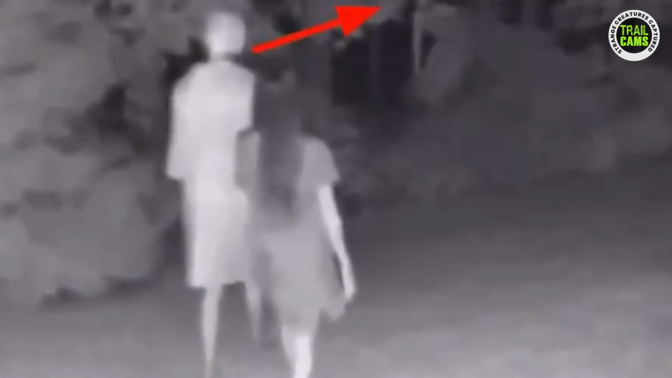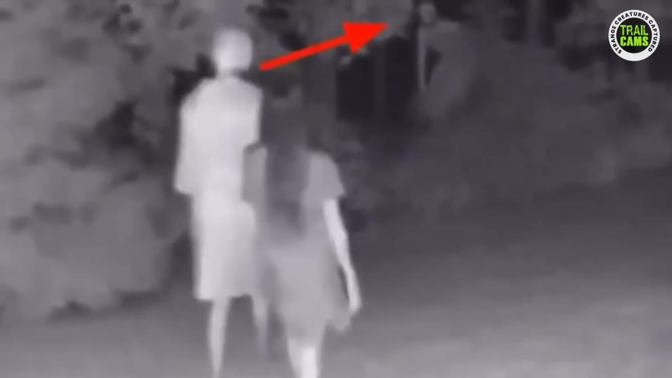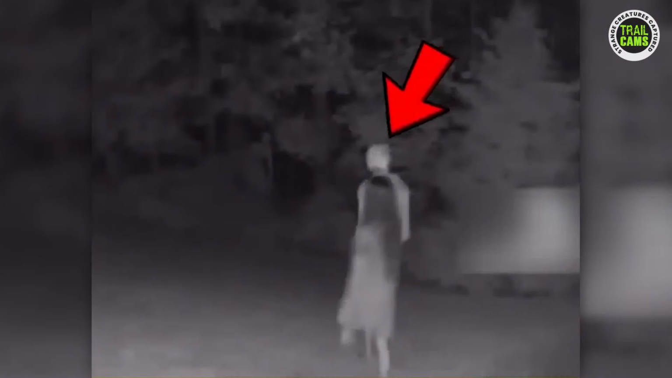Their silhouettes gradually fade into the darkness, leaving us with a barrage of unanswered questions. Who are these children? Where did they originate from? And more importantly, why did they choose to pursue this enigmatic entity into the depths of the woods? I must admit, the person accompanying the girl, holding her hand, bears little resemblance to an ordinary individual. Despite the disquieting implications, the video concludes without providing any definitive answers.